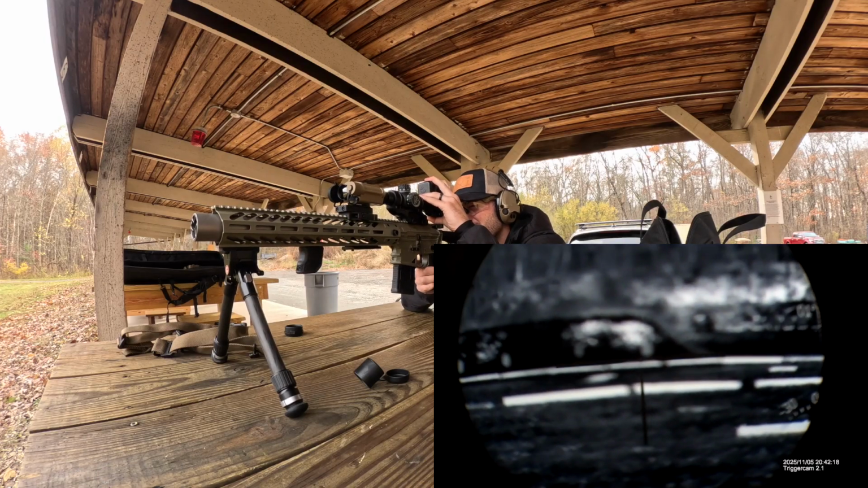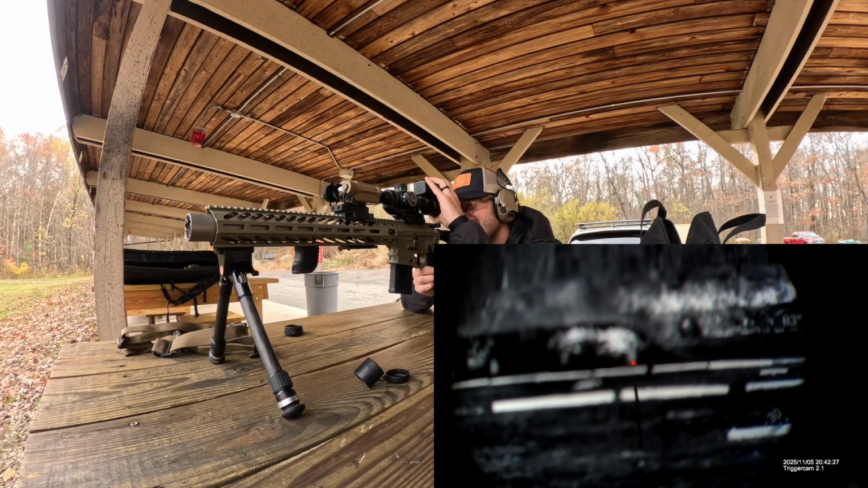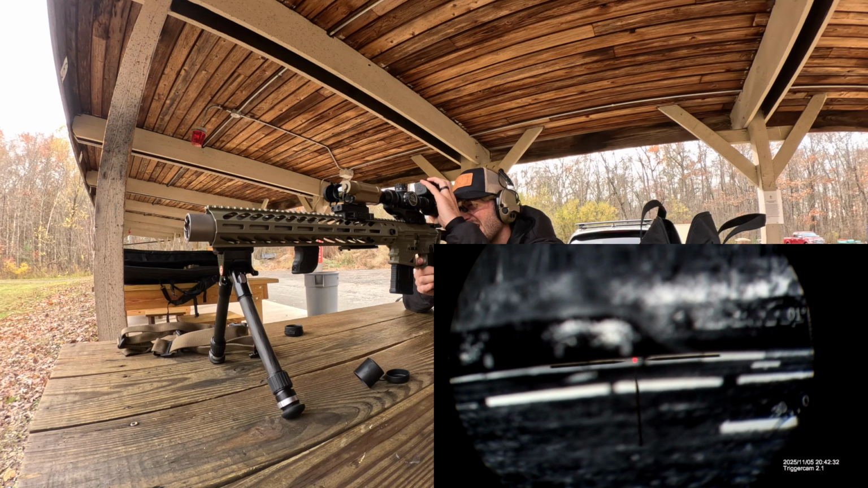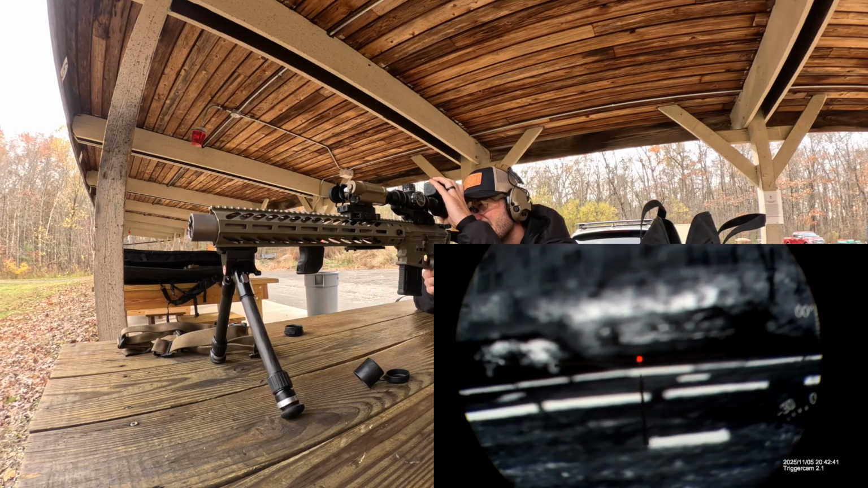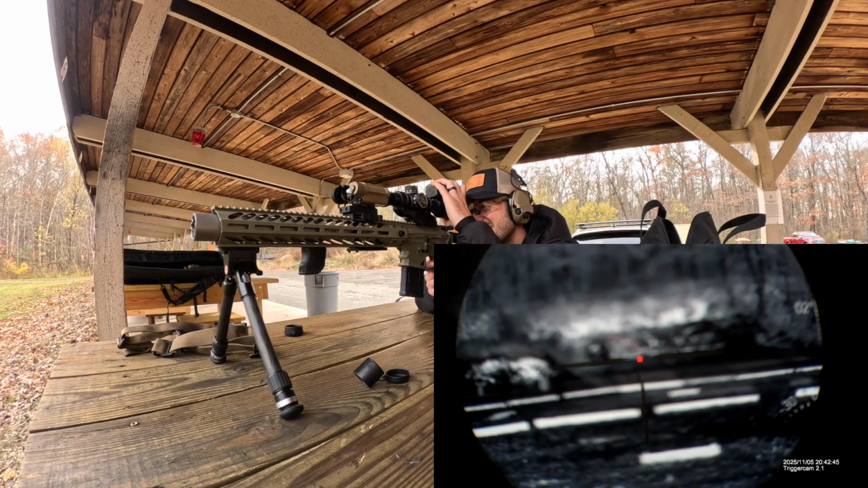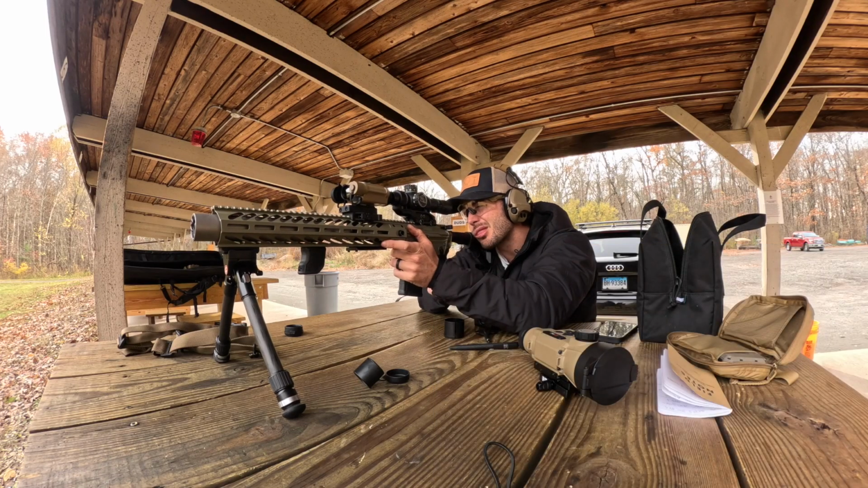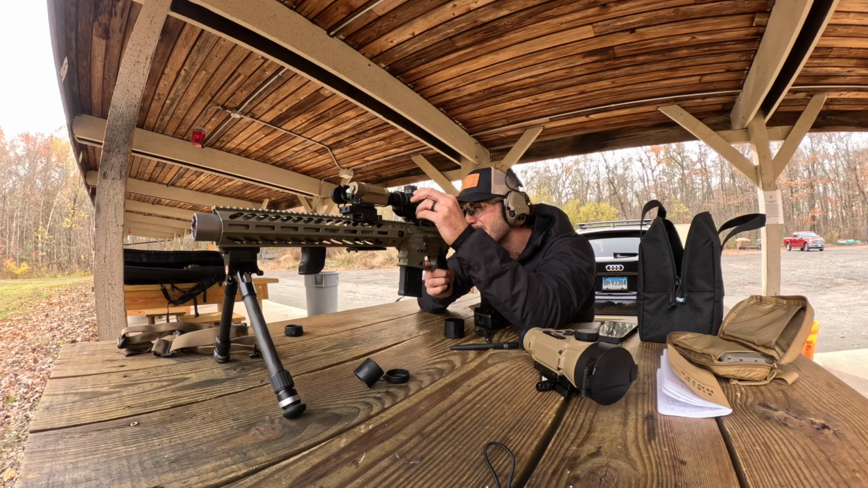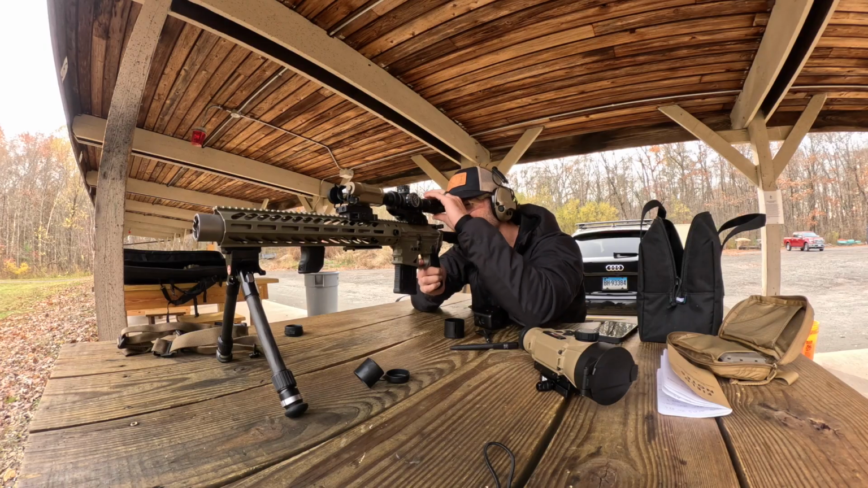Load. See the 200 yard target. Alright, so we can actually see that target down range.